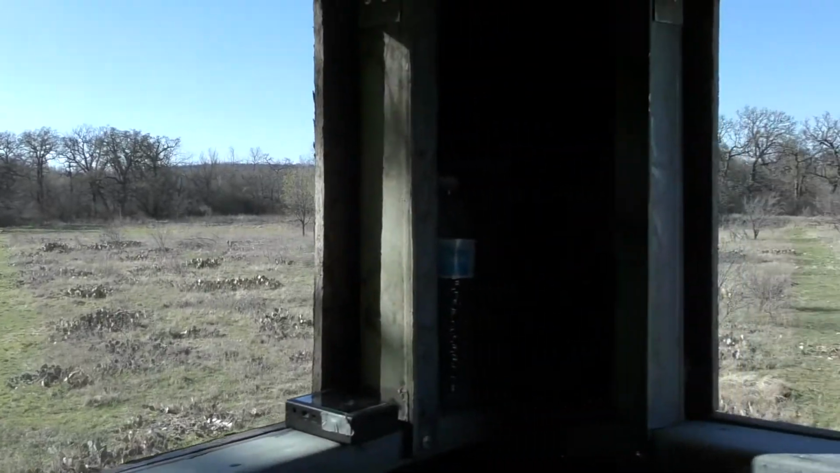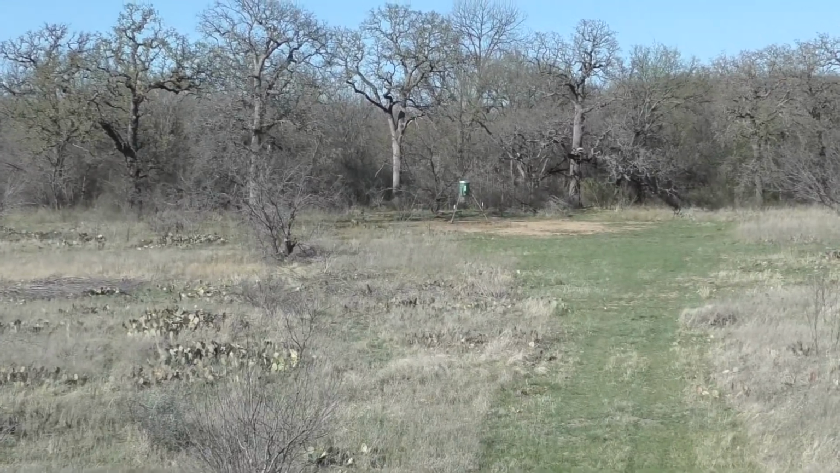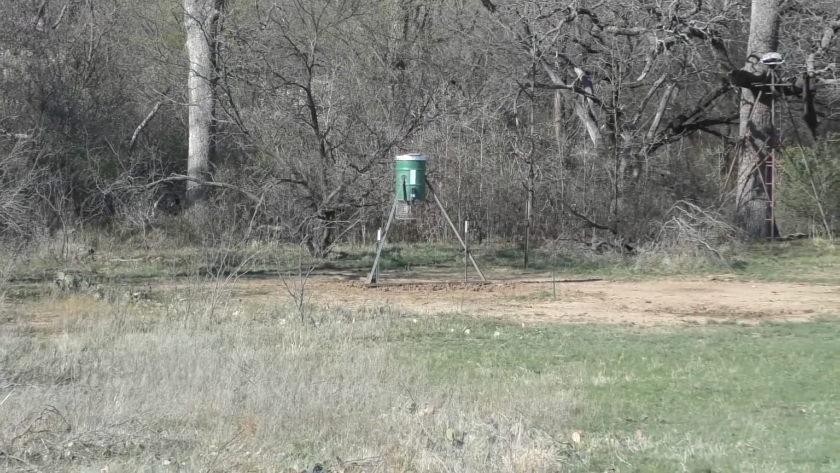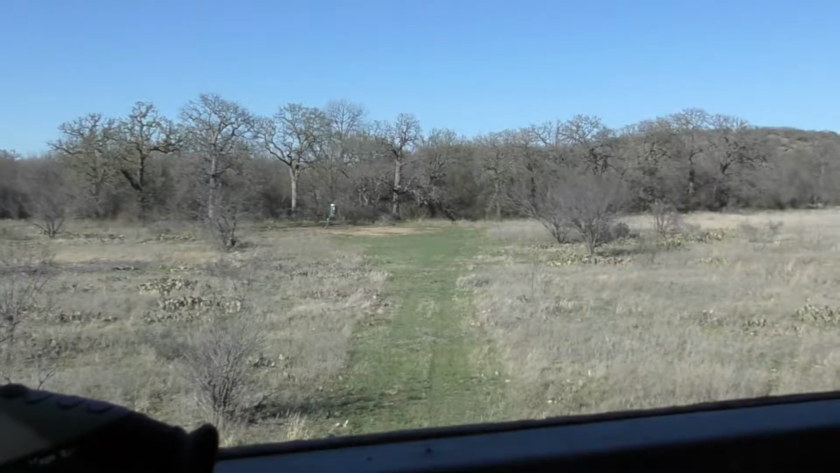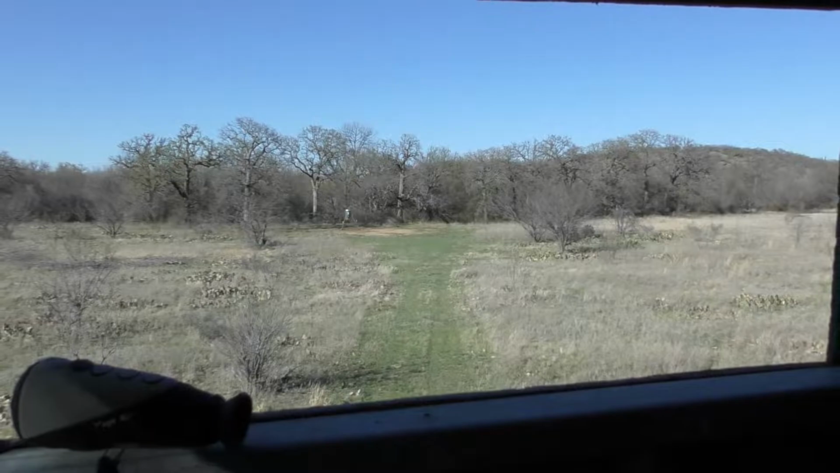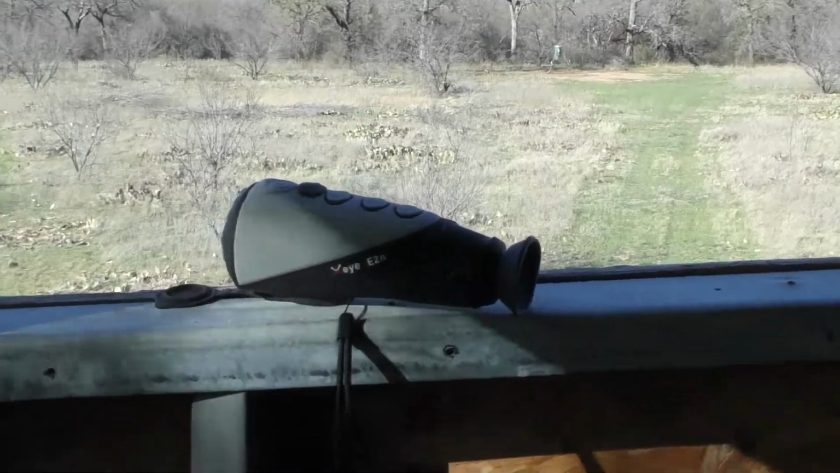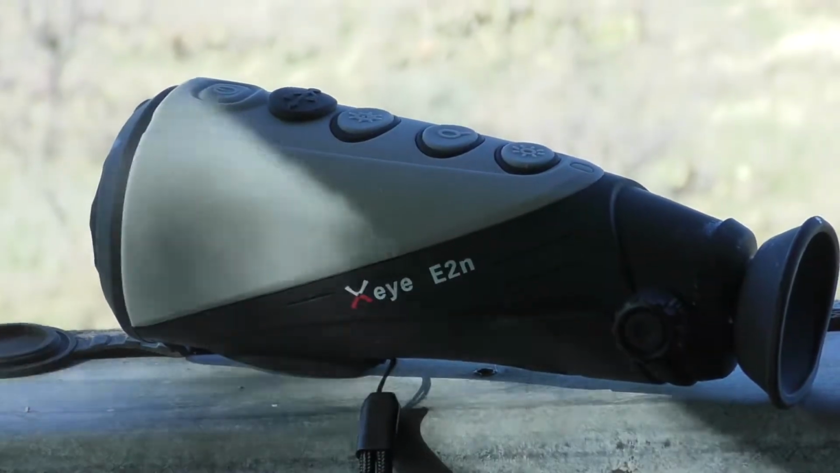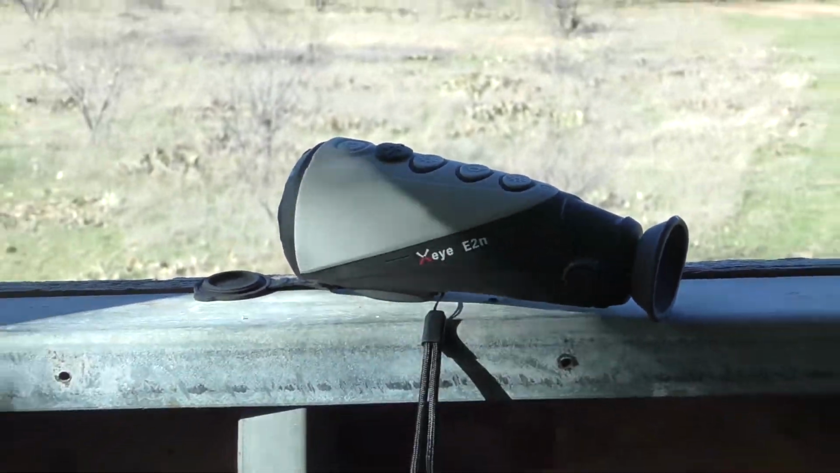Okay, very good. And then panning back to the front now. There's another feeder out here at about 110 yards. And again, I'm elevated about 14 to 16 feet in the air, so that brush there doesn't look very high, but I assure you, you'll see when I get on the ground level just how much of a visual detractor it is to seeing. So yeah, looking forward to putting the E2N into service in this application, static blind hunting, and we'll hopefully bring you some visual illustrations of hogs in this field.